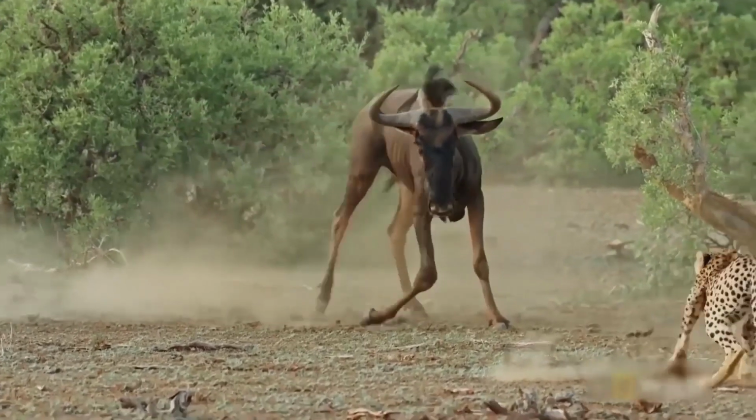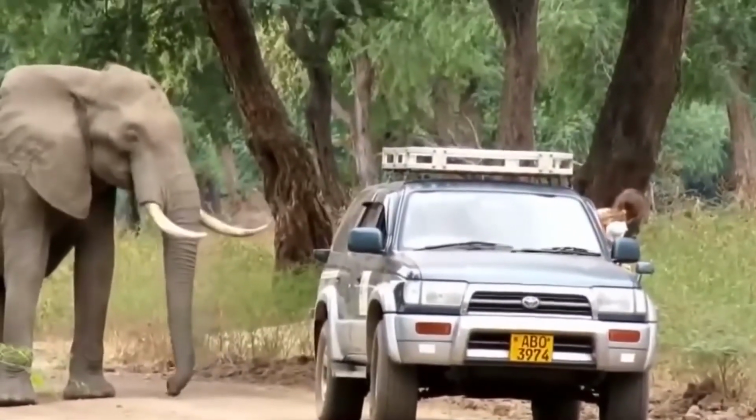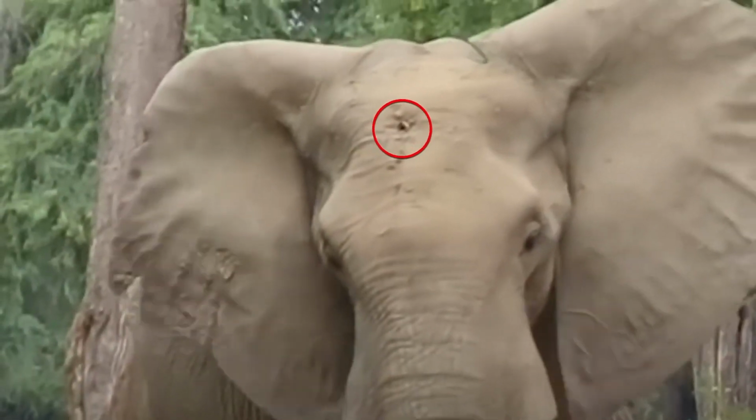Sometimes animals can be big, frightening, and downright terrifying. But every now and then, they need a little help from us humans. Take this elephant for example. Poor thing was shot right in the head and was bleeding out. Obviously, elephants don't have a clue how to fix bullet wounds.